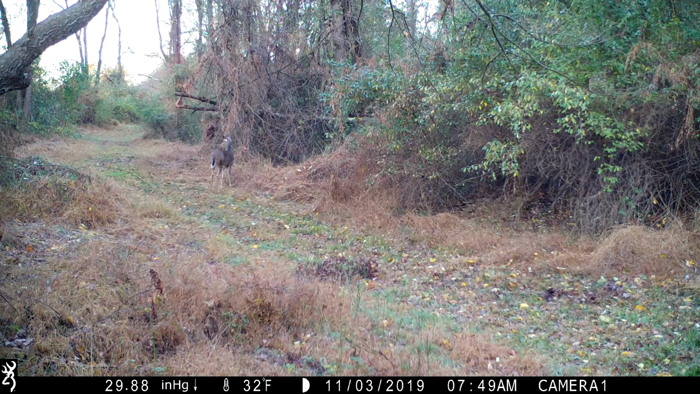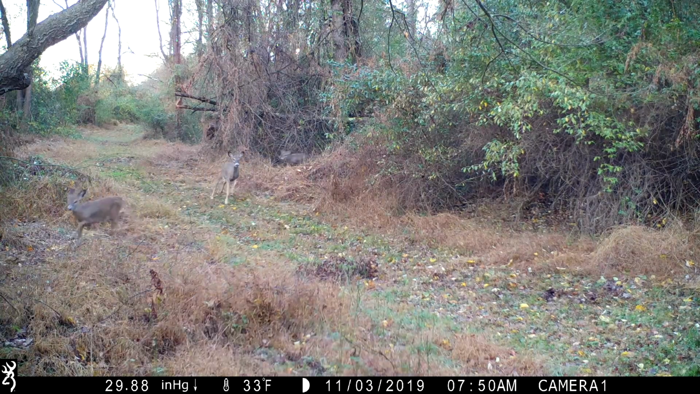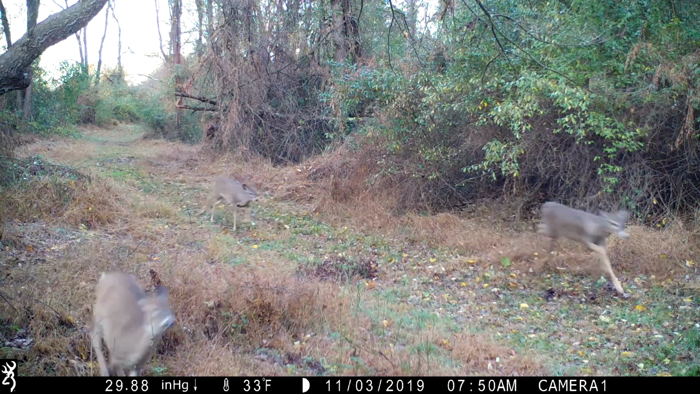But before I forget though, the stand sits over to the left. I got it in a pine tree over to the left across the little creek. So this trail, once they get further down the trail, not right here where this trail cam is, it's a 20-yard shot to that trail.